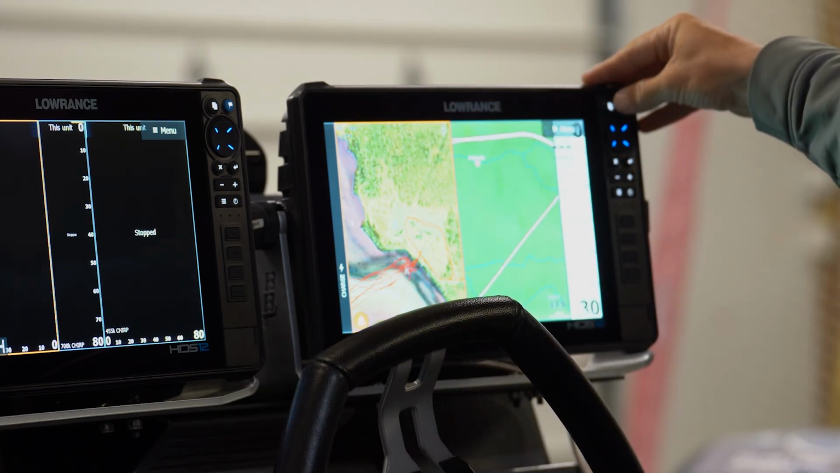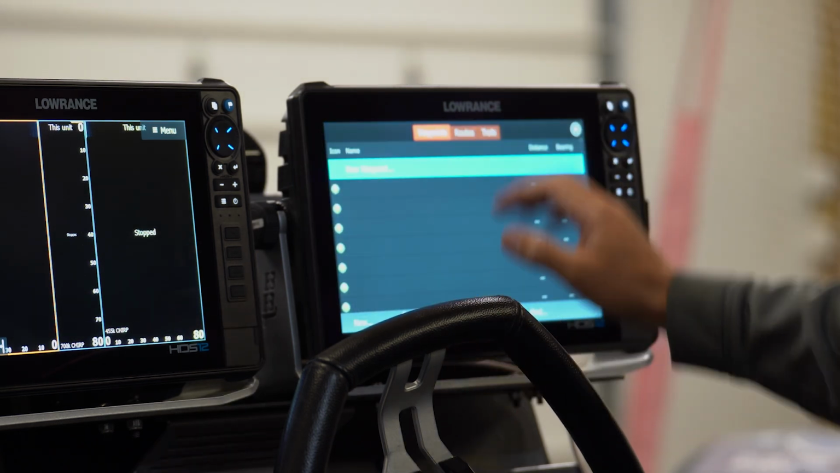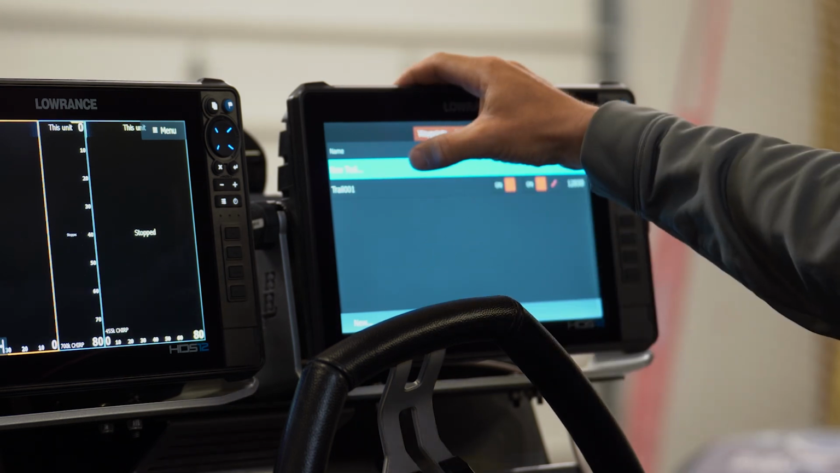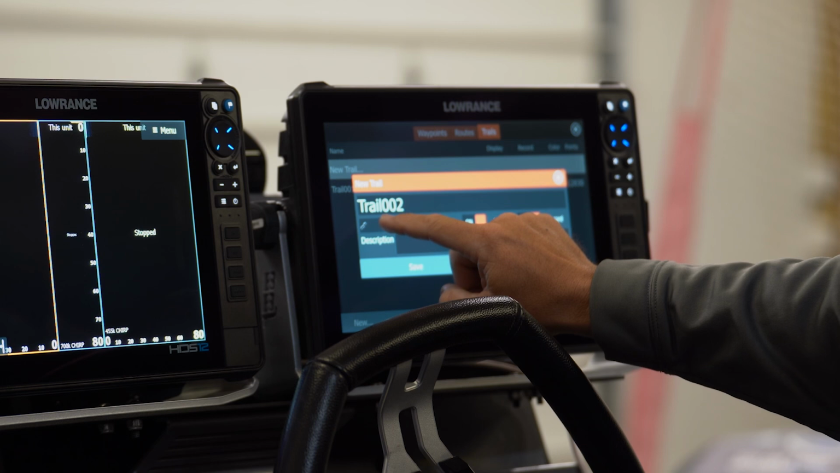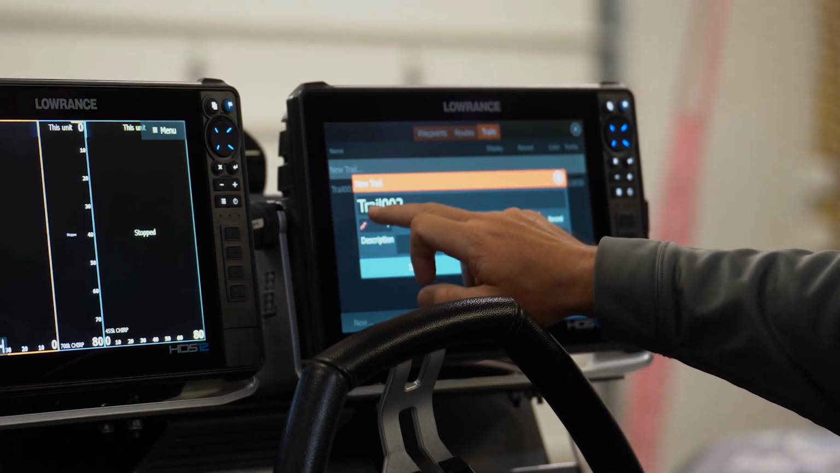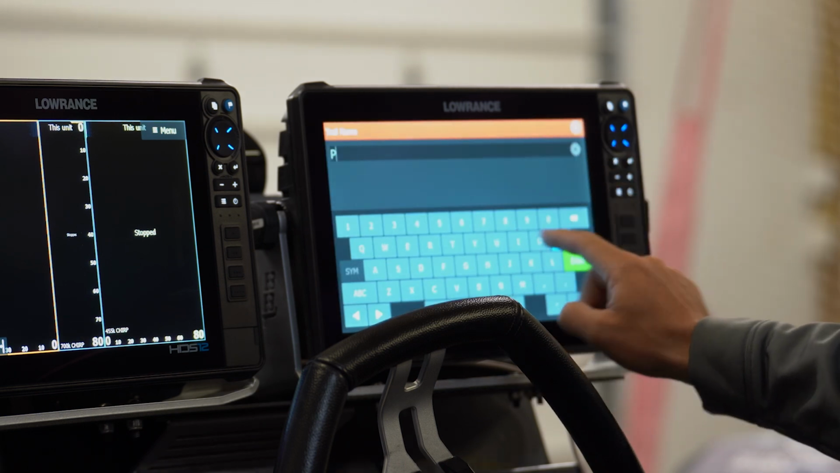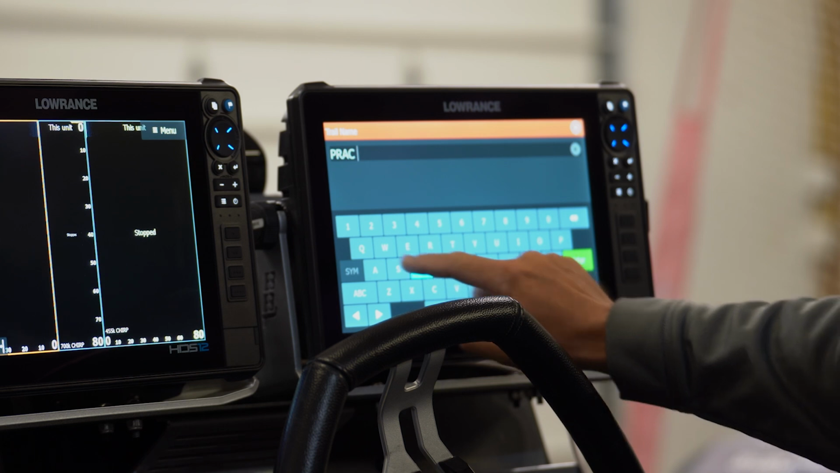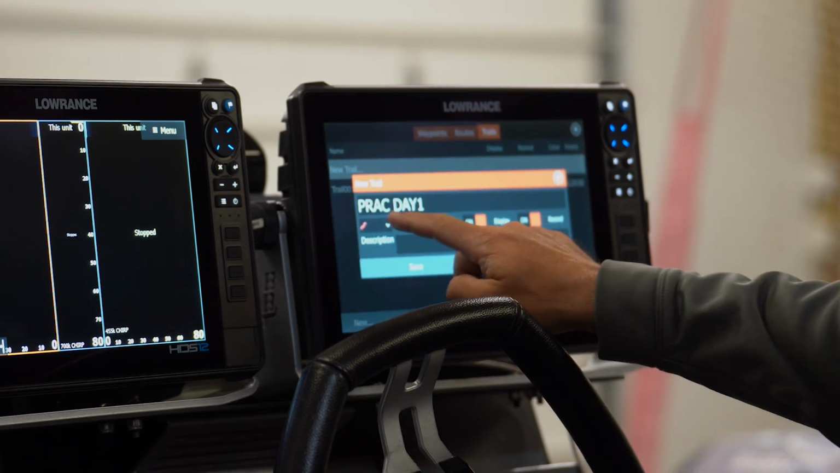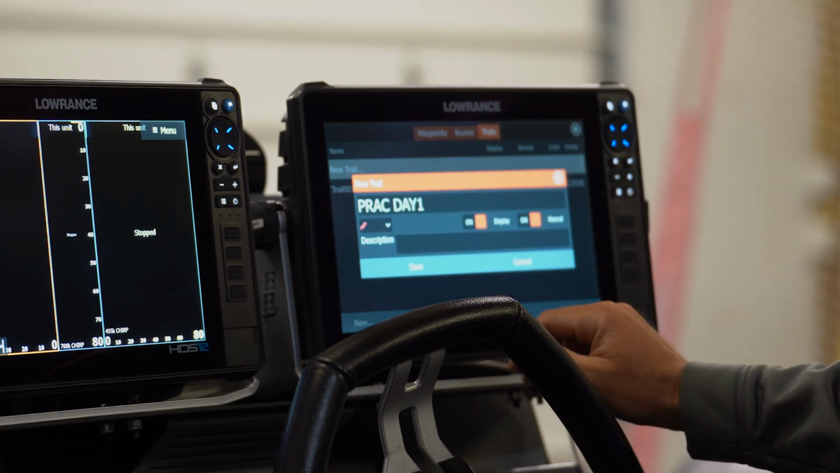I go in and I go here to pages, then I go to waypoints, and then I go to trails, and you'll see right there it says new trail. I'm going to click new trail, and I always start with red. I'm going to pick red, and I'm going to go right there where it says trail 002, and I'm going to delete that, and I'm going to say practice day 1. Enter. Now I have practice day 1 saved as my trail and the color saved as red.